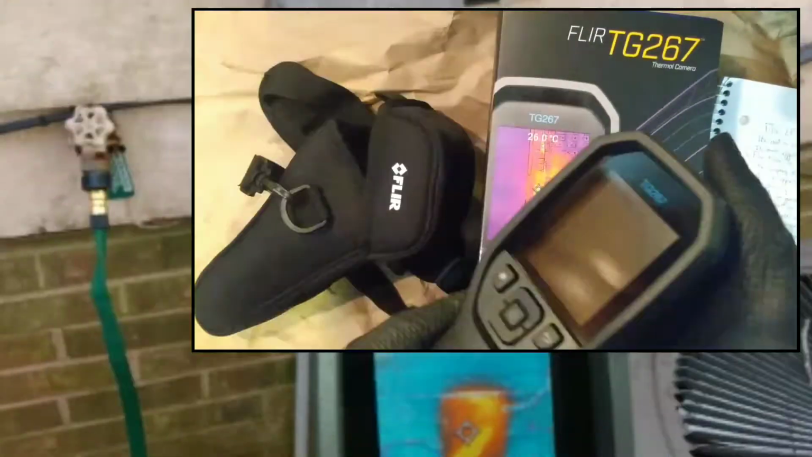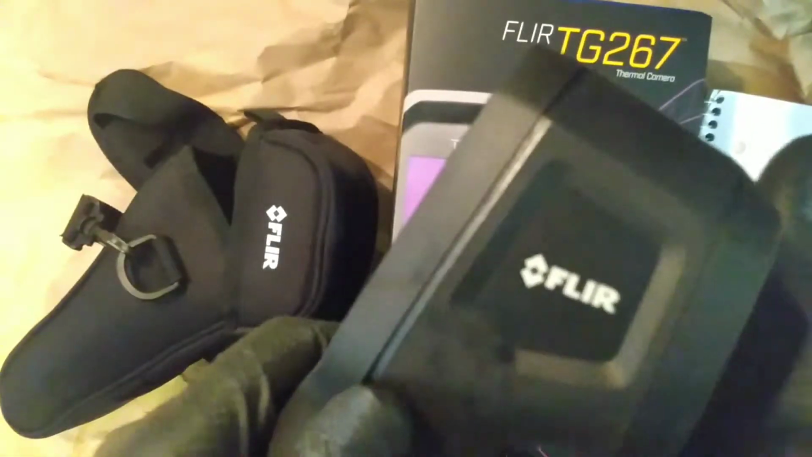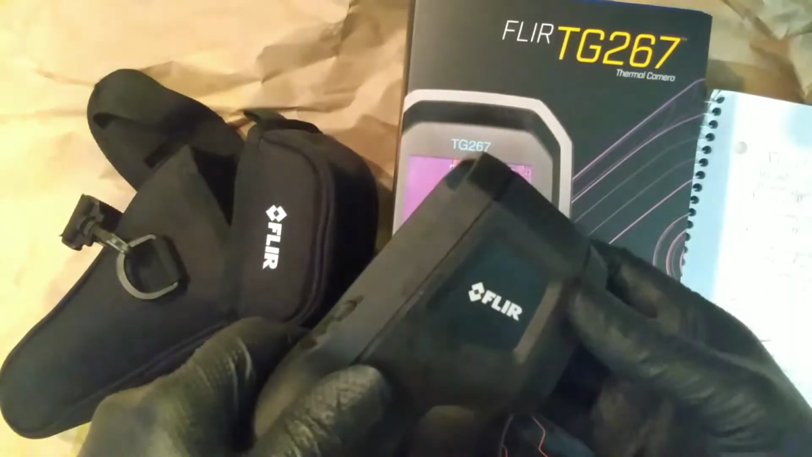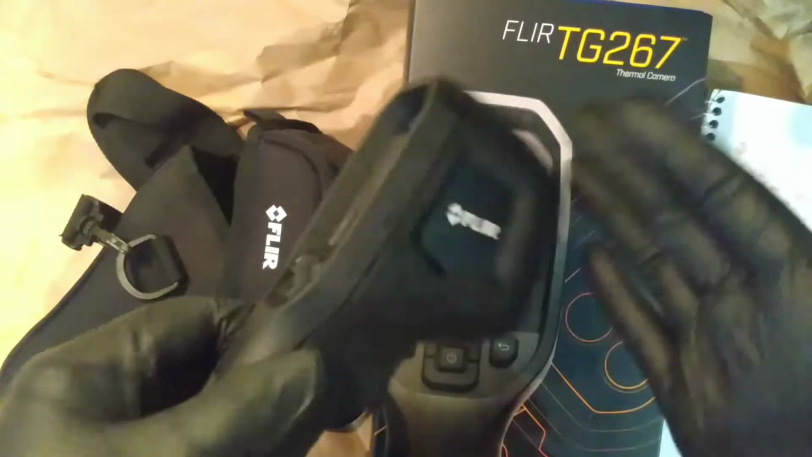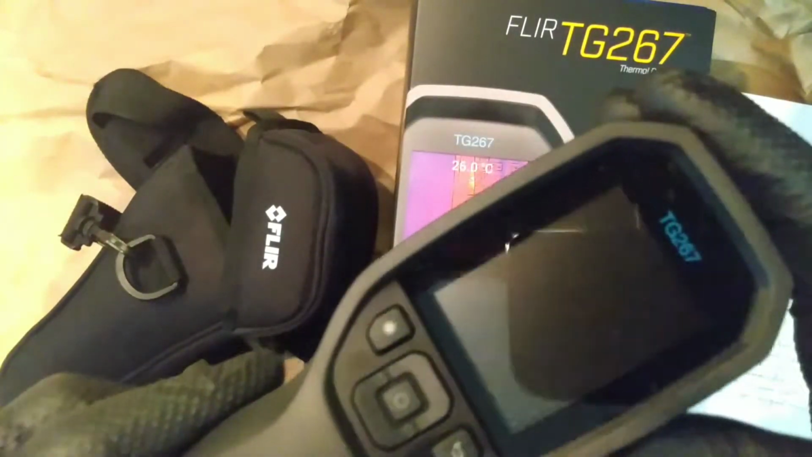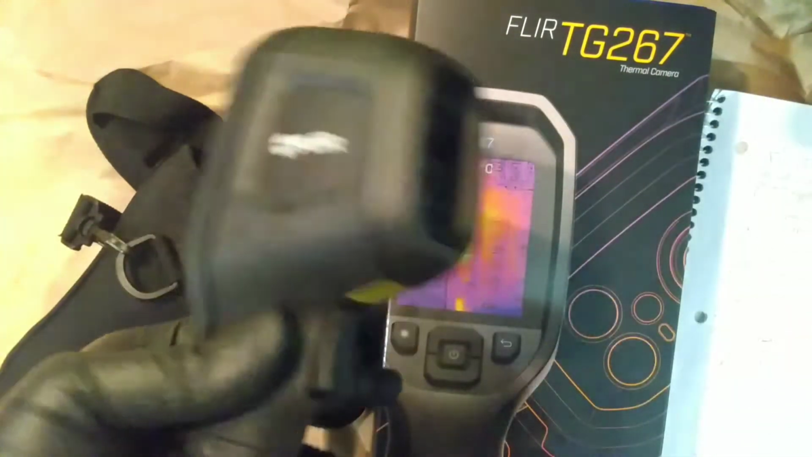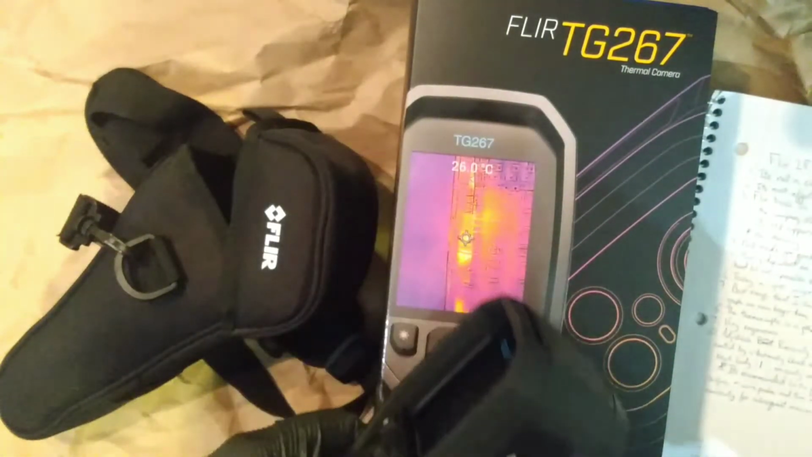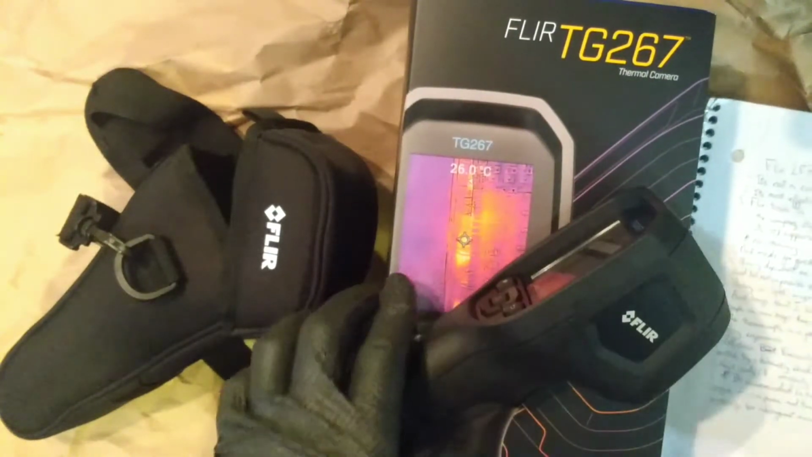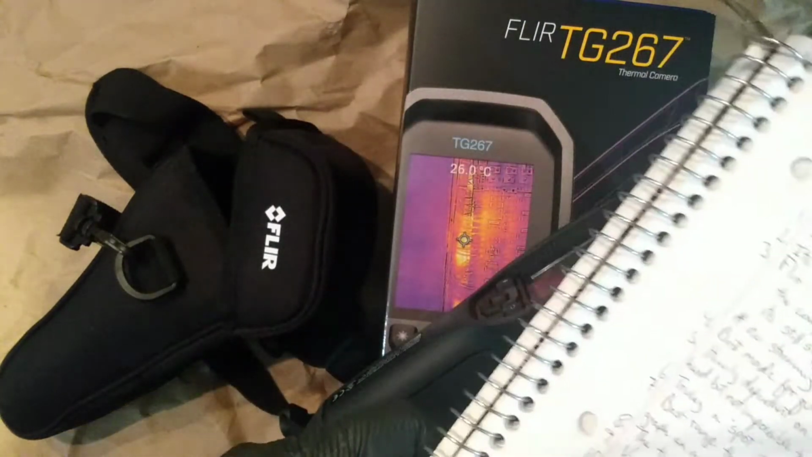I put it through its paces. Off the bat, I'm gonna tell you right now, this thing has paid for itself right out of the box. I spotted 3 electrical anomalies right out the box. It comes charged up, so when I say right out the box, it's true. I wrote stuff down so I don't wander off.